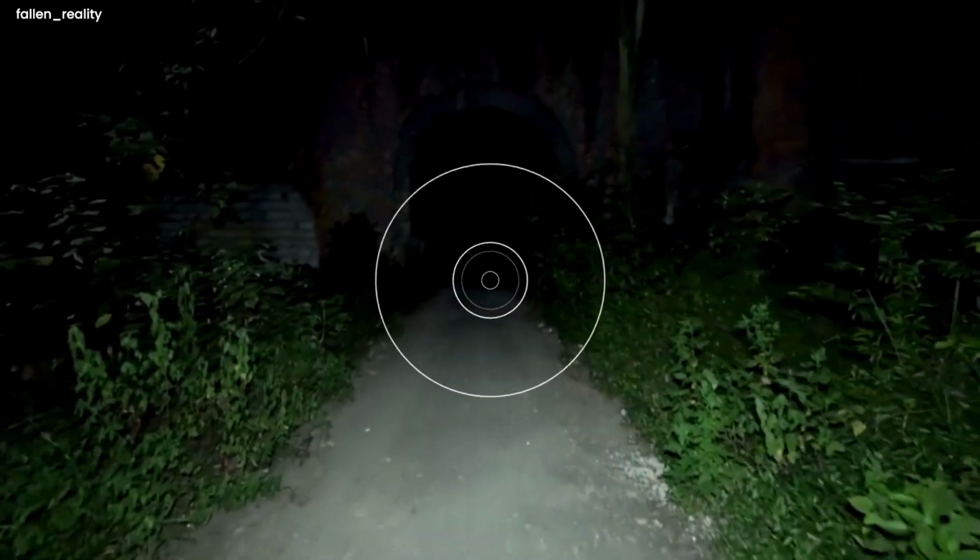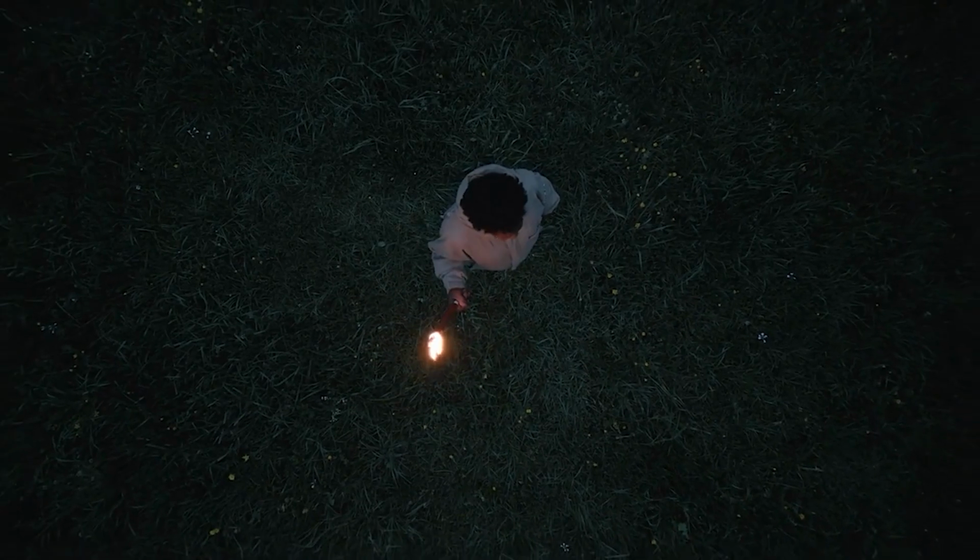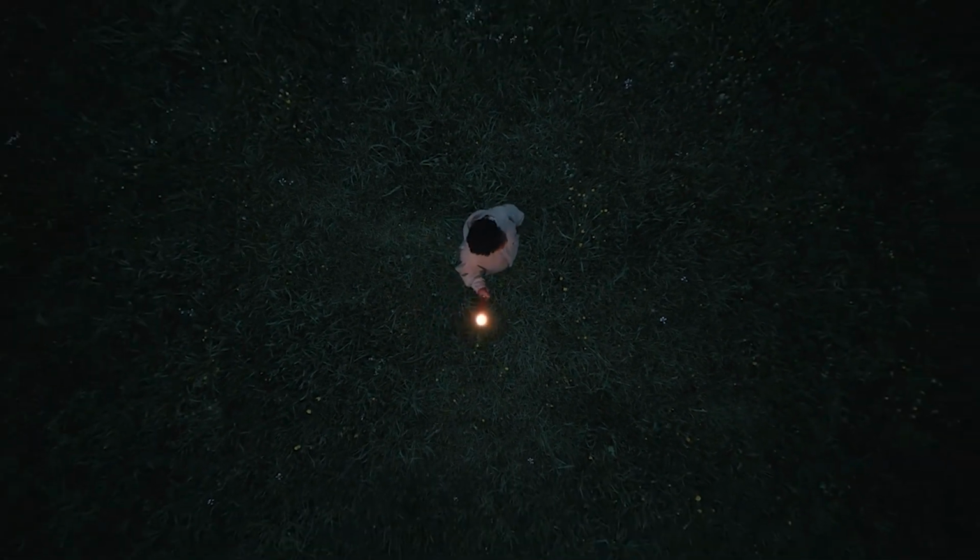The location they were in was already renowned for being haunted by spirits and ghosts, so encountering one there wasn't surprising at all.